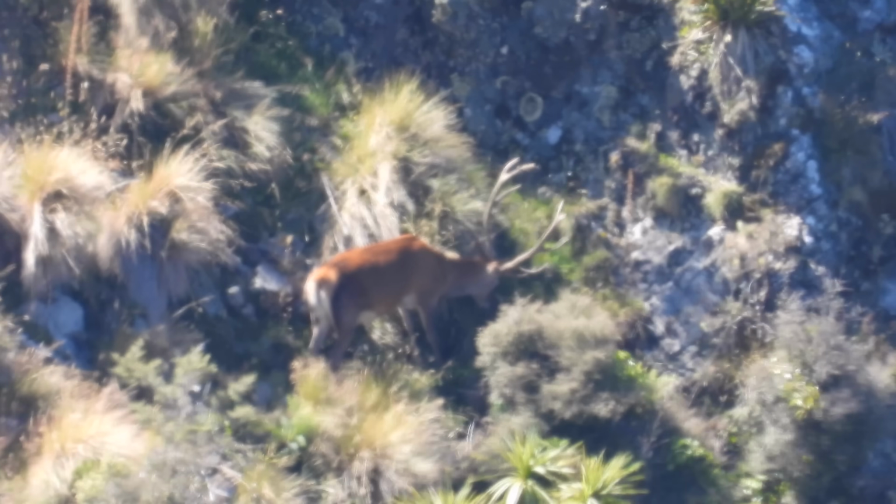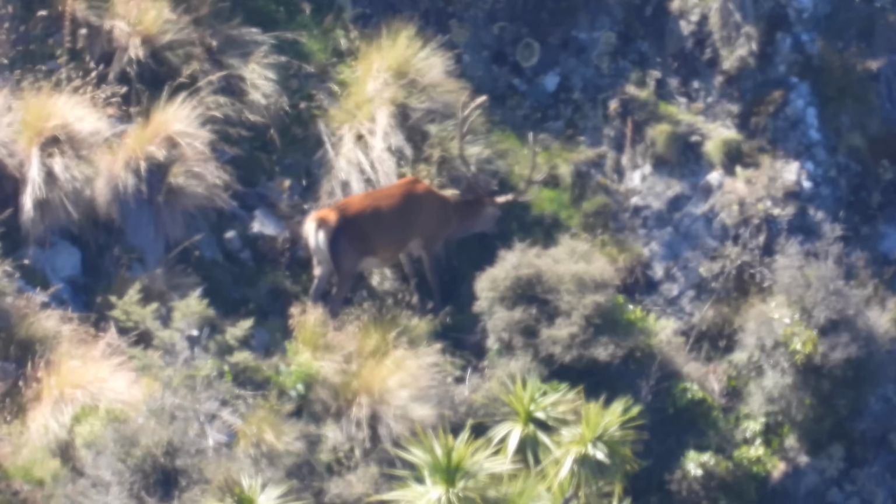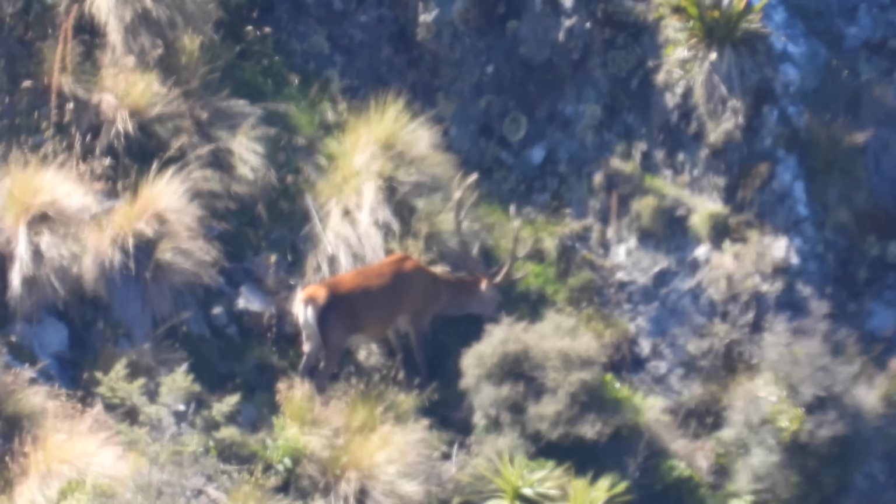Definitely got 6 on one side. I'd love to make a move and get some closer footage, but he might just disappear into that gut. The wind is not very good for that area down there.